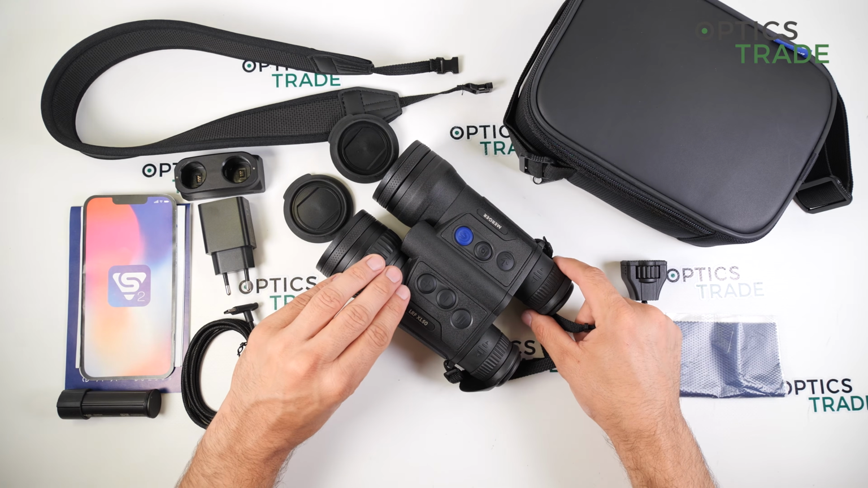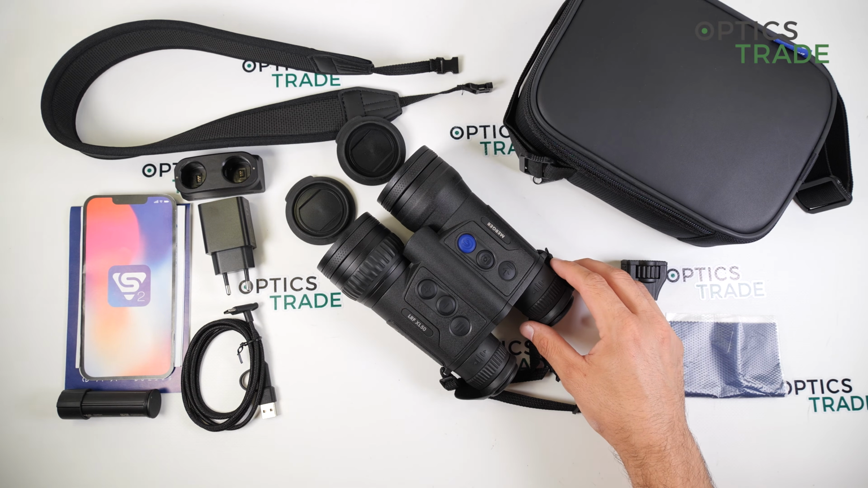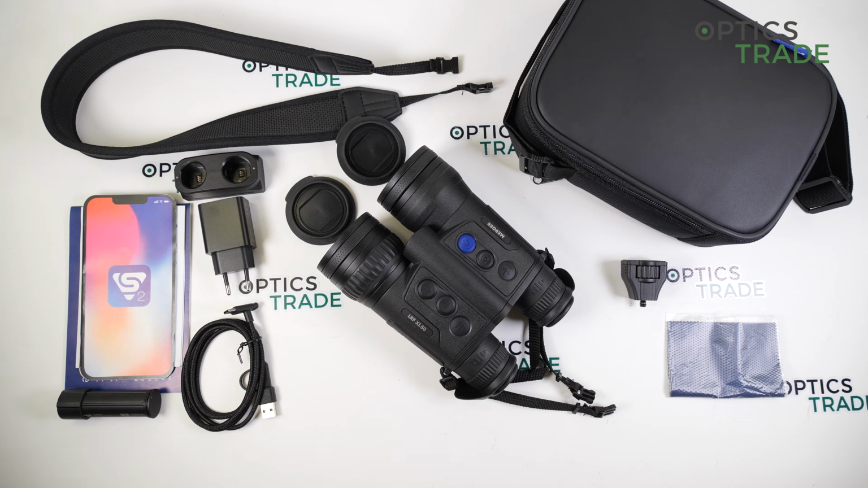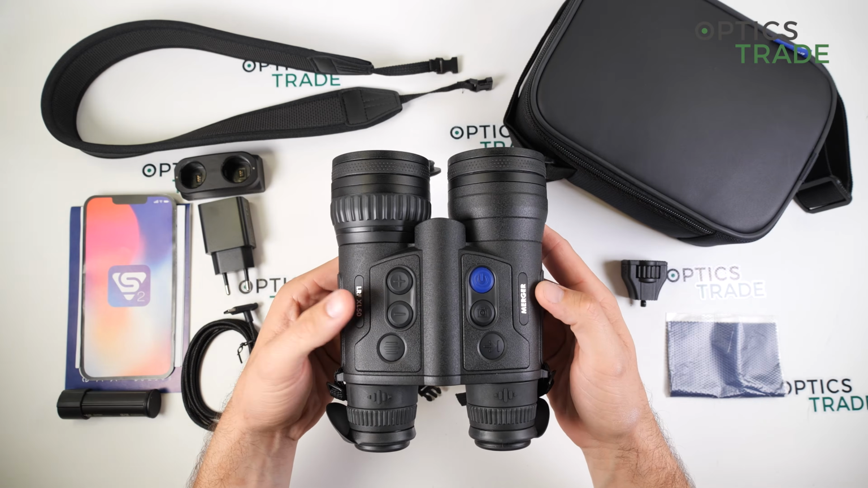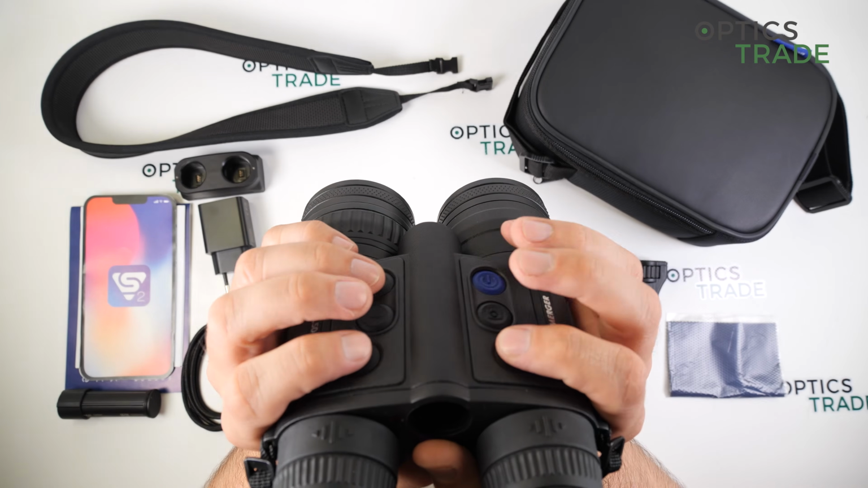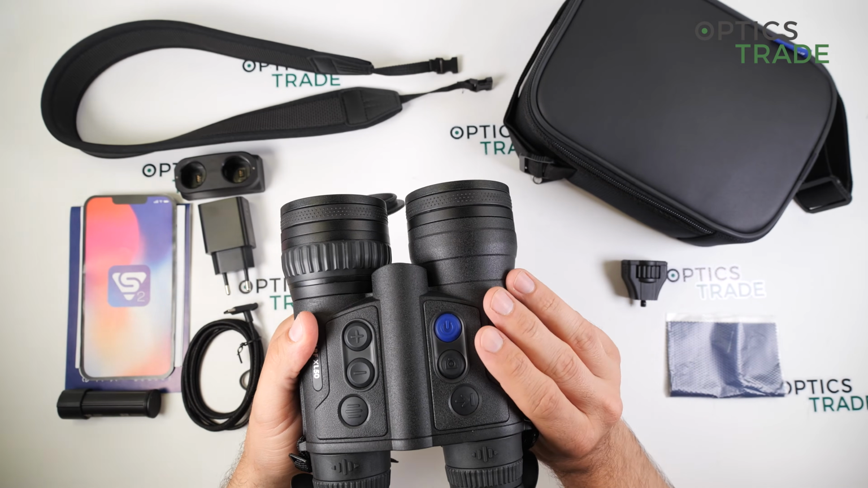What is also special, I have to say, is that the laser rangefinder works also in bad weather, because we tried many different devices, and I have to say Pulsar was the only thermal which measured also at longer distances in difficult conditions. Okay, now for the menu. I think all the button placement of the device is really great, because when you look through the device, you have all fingers on the buttons. It is very comfortable to use.